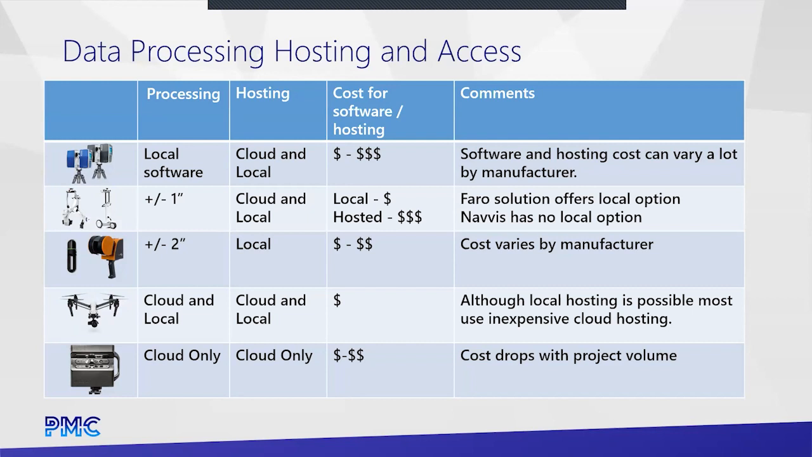Now, most manufacturers, not all, offer some kind of cloud solution for processing, so you don't need that processing power on site. But all of them, to the best of my knowledge, if you have security requirements, do offer local solutions that are not cloud-based.